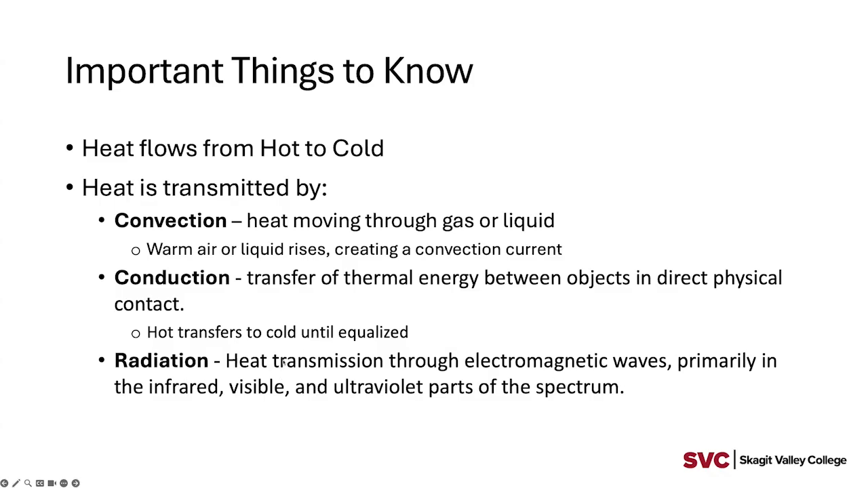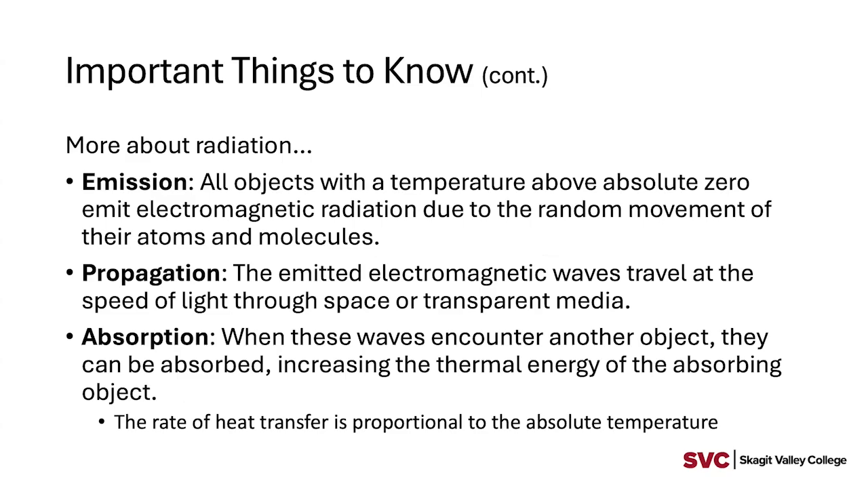Then there's radiation. That's heat that's transmitted, again, as I mentioned, through an electromagnetic wave, through primarily infrared, visible, and ultraviolet. But infrared, of course, is what we're really talking about when we talk about these types of cameras. To talk a little bit more of that, and when you start to understand and expand your skills in thermal cameras,